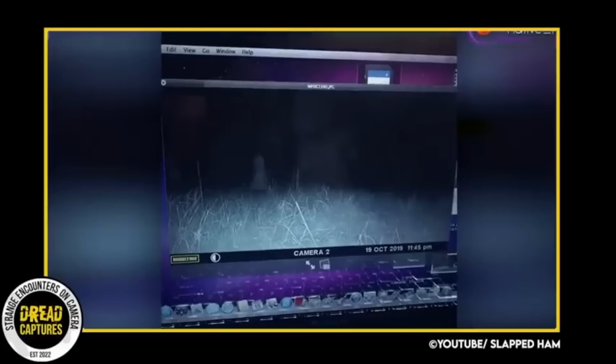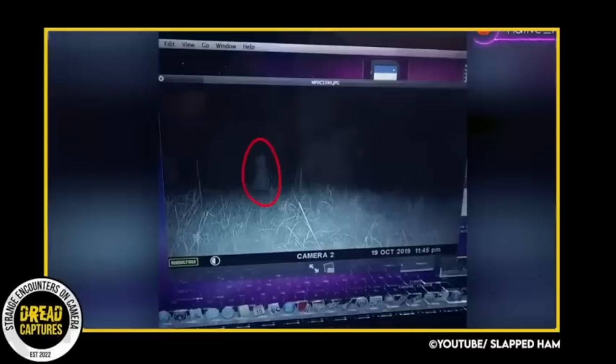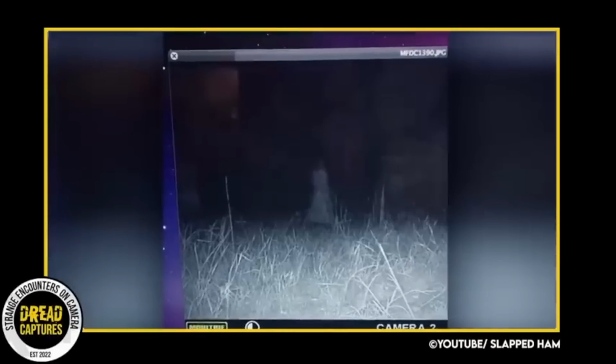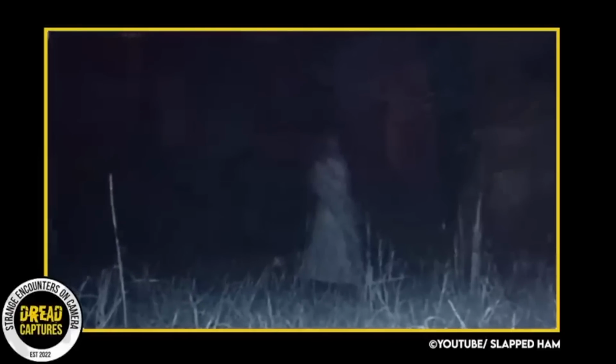On October 19, 2019, Reddit user Native Meraki discovered an eerie photo on his trail camera. The camera was located on his remote 5-acre property, and the photo depicted a woman in a long white dress walking through that property. She was dressed in period clothing with a featureless and transparent head. A creepy fact is that the previous owner's ashes had been spread on this property, leading some of the family to speculate that the apparition could be that of the previous owner.